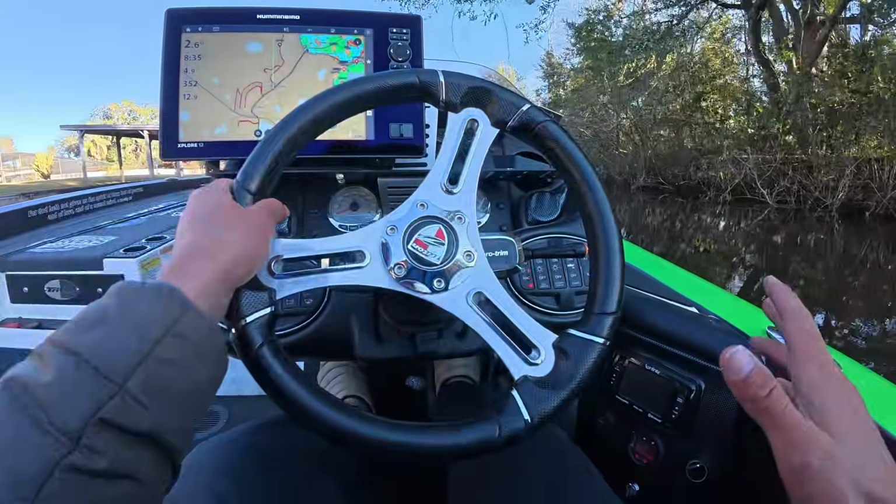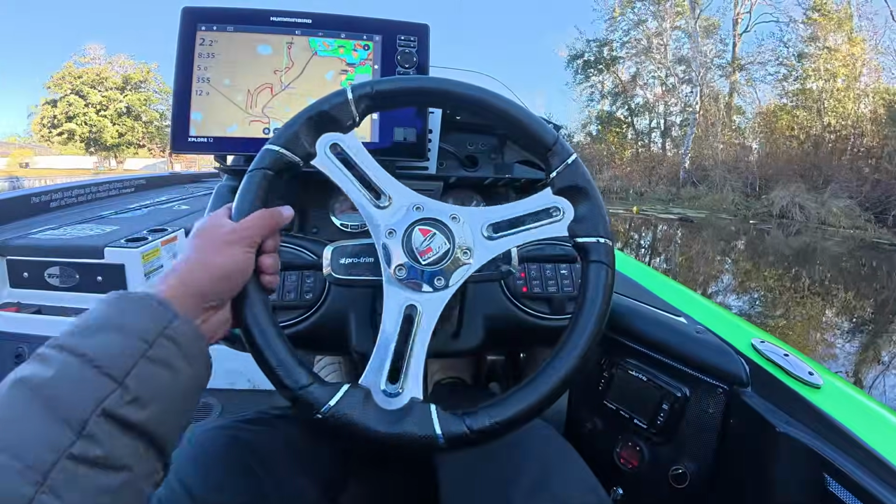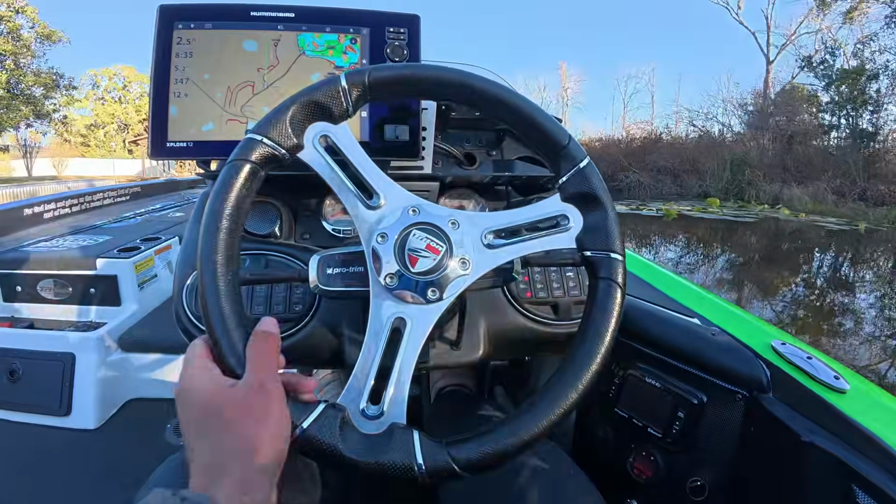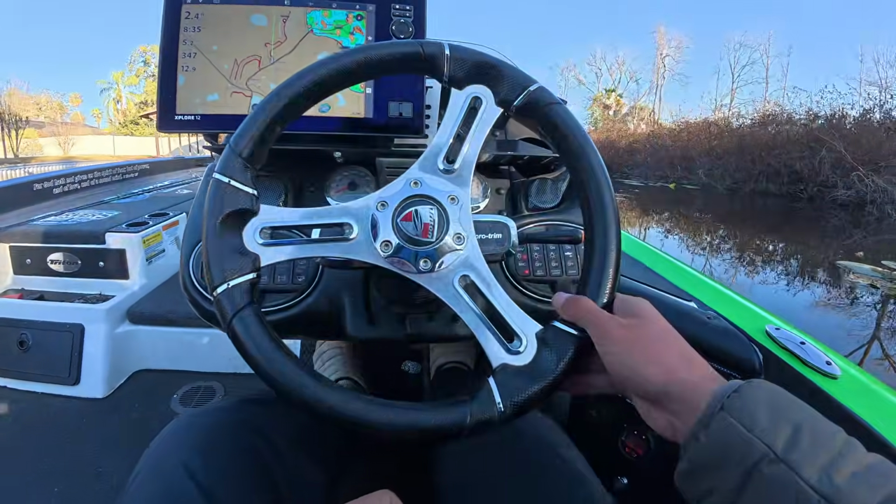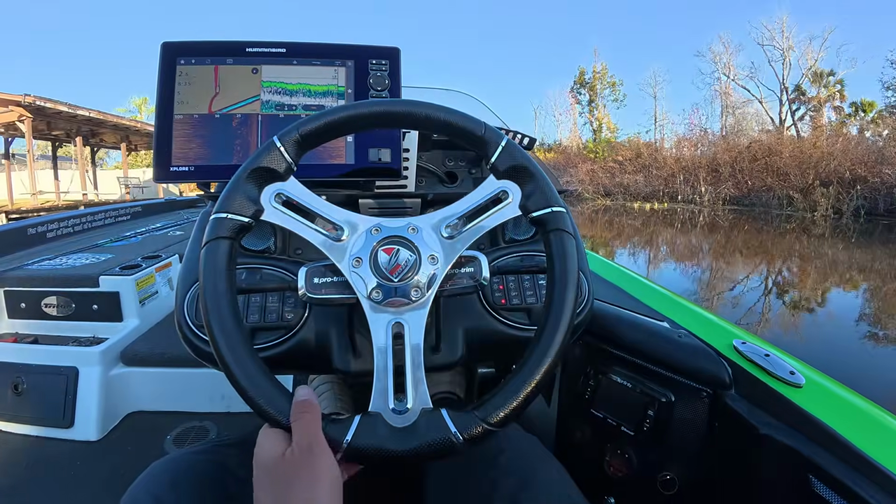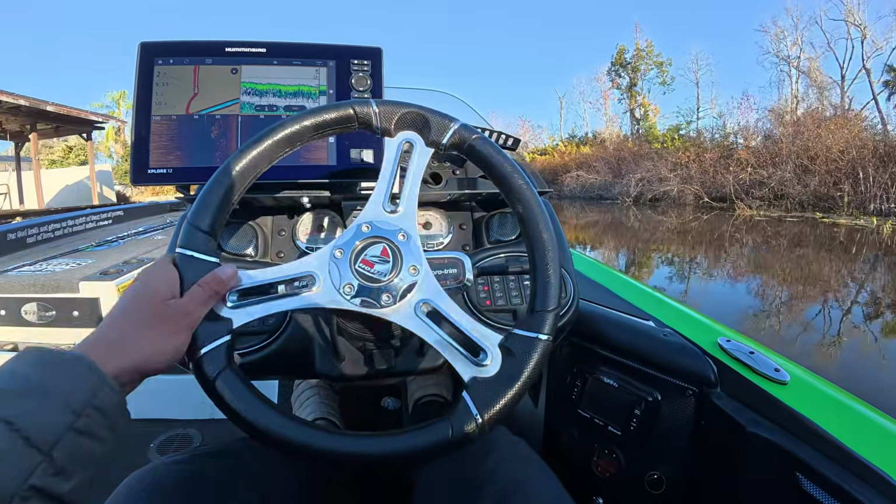So I'm gonna do a little something different. We got that nasty cold front last night, and I just don't think these fish are gonna want to bite first thing in the morning. So I'm gonna go down the canal here whenever the water gets a little bit more clear and just throw a chatterbait, a little flat-sided crankbait, and a Mag Draft a little bit.